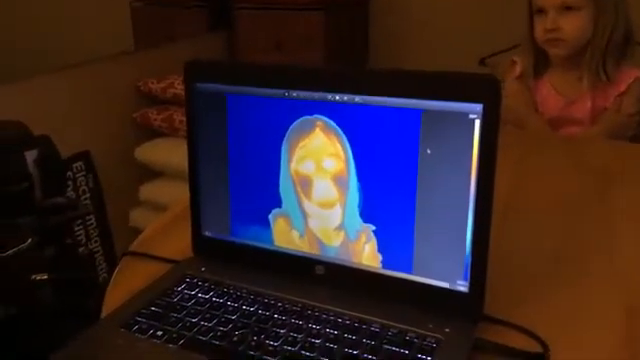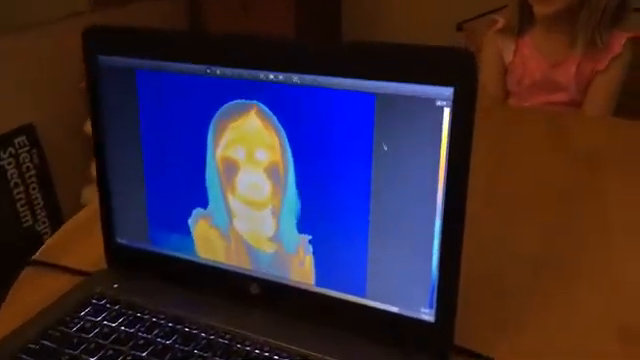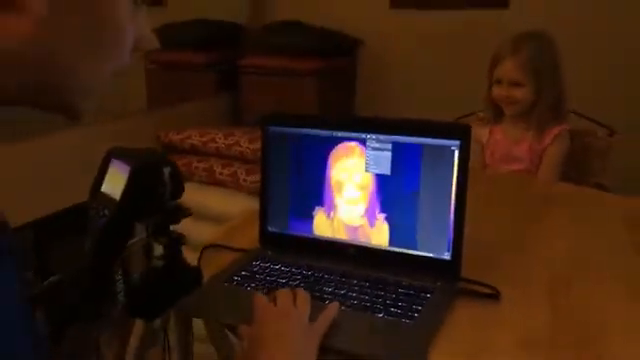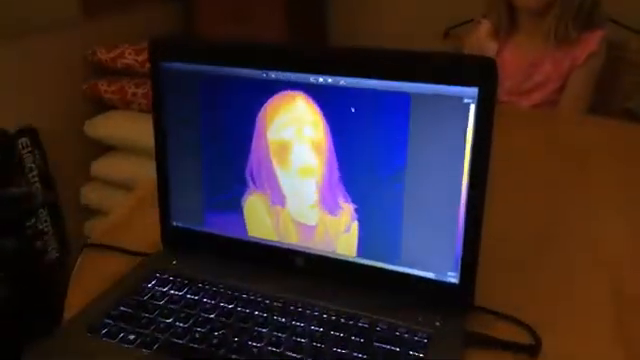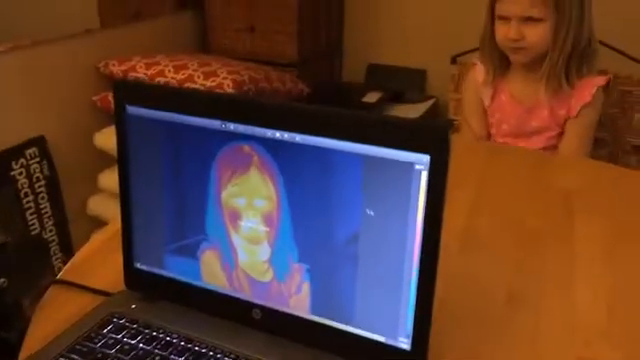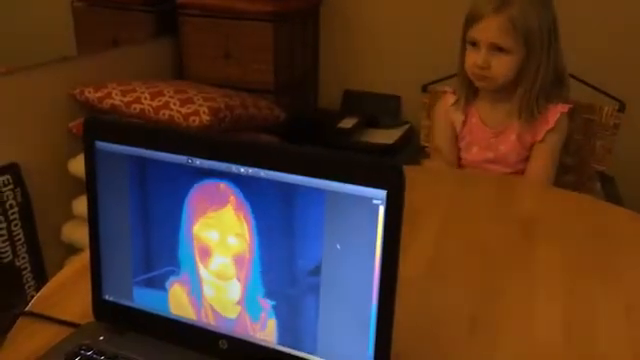Can you give us a nice happy face, Lucy? Let's see what a happy infrared Lucy looks like. Cool. All right, let's change from the Arctic false color to iron. All right, can you give us an angry face? Nice, angry iron false color Lucy. And here's one called lava. All right, Lucy, give us a sad face. Sad lava face. You just got covered in lava.